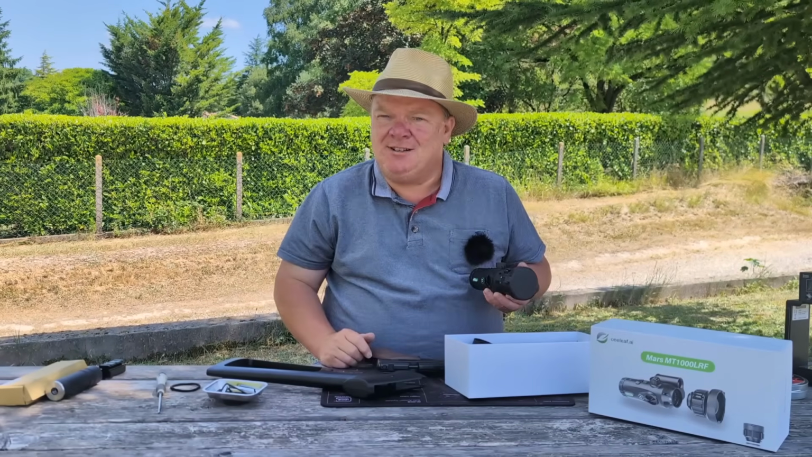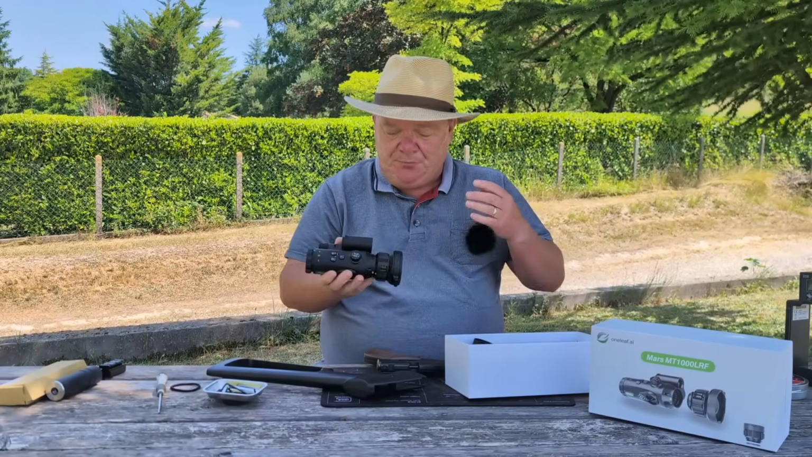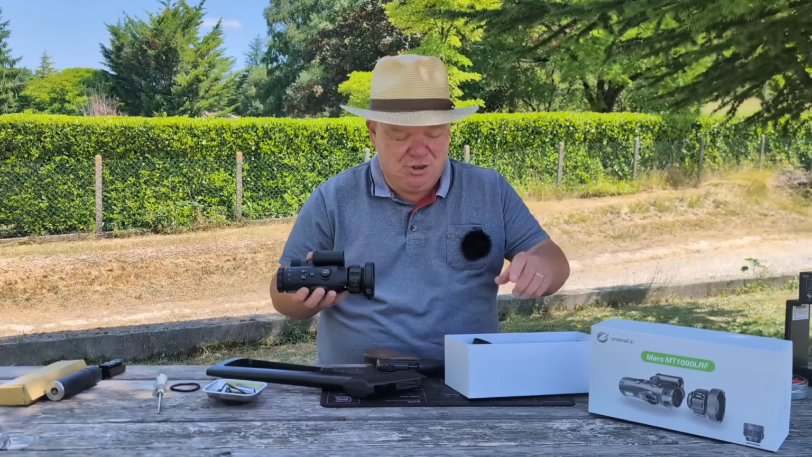That's going to be a feat, isn't it? If it can do that on an air pistol with a thermal unit turned into a carbine, we could have the ultimate rat gun here. Short range.